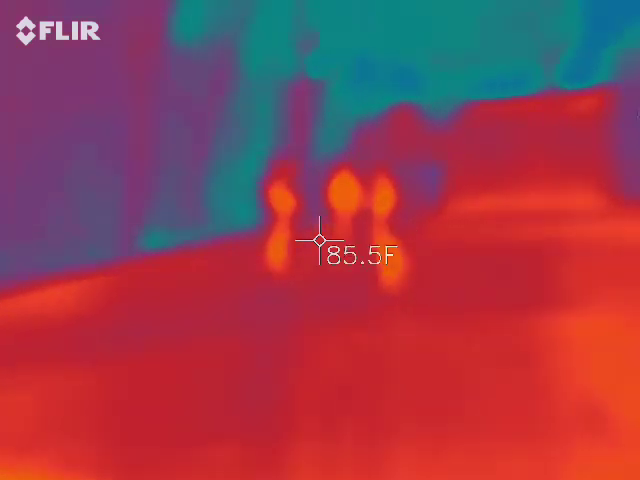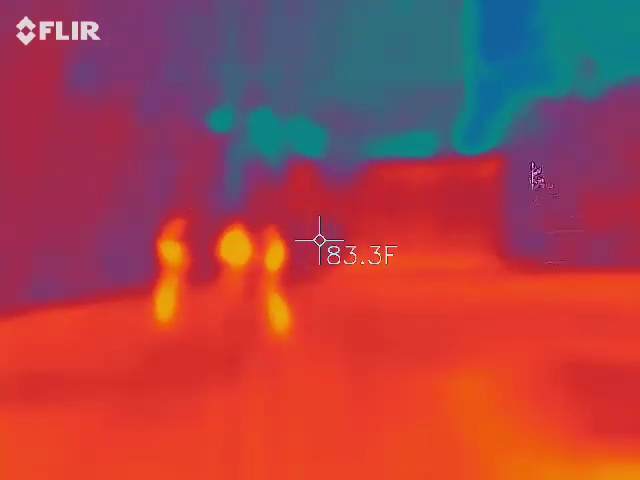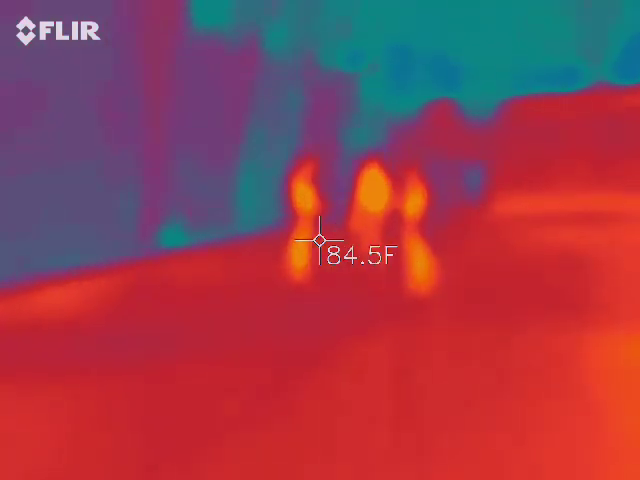Hang on, what's just to the right of them? Is that the door? Right there? Yeah, that's gotta be the door. Okay. That's kind of cool.